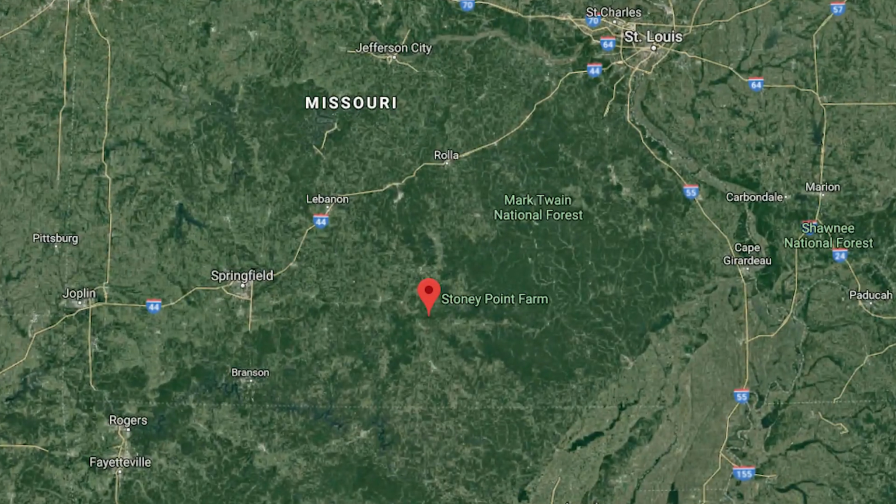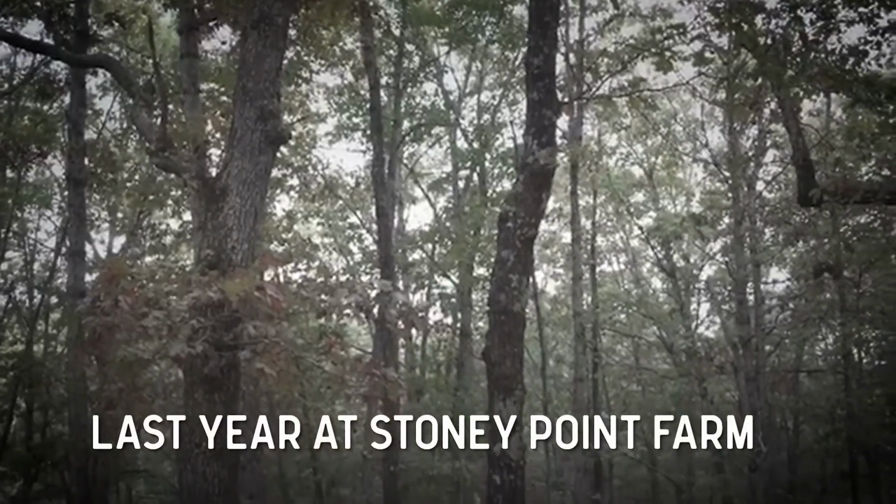I'm Mark Hightower with Stony Point Farm in South Central Missouri. And right now it's the last week of October. Last year Keith came out and took a great stag. This year he wanted to bring Matti back and see if she could get one. And we're glad they're back.